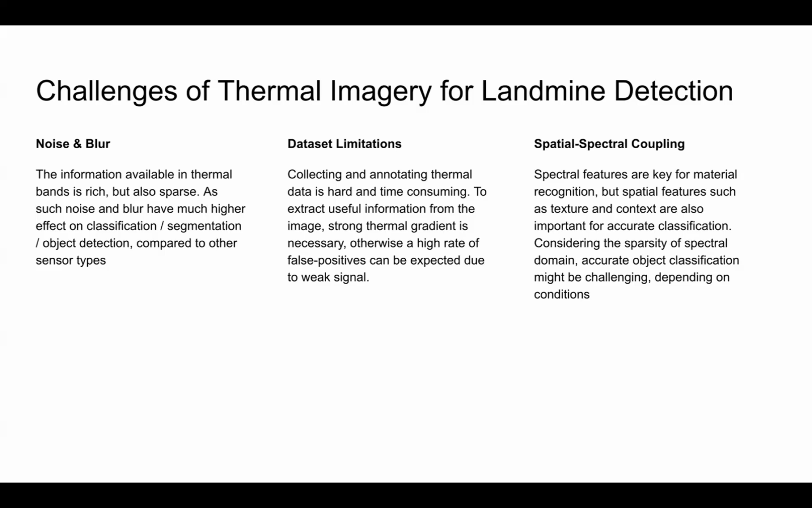Lastly, there's spatial spectral coupling. Spectral features are key for material recognition, but spatial features such as texture and context are also important for accurate classification. Considering the sparsity of spectral domain, accurate object classification might be challenging depending on conditions.